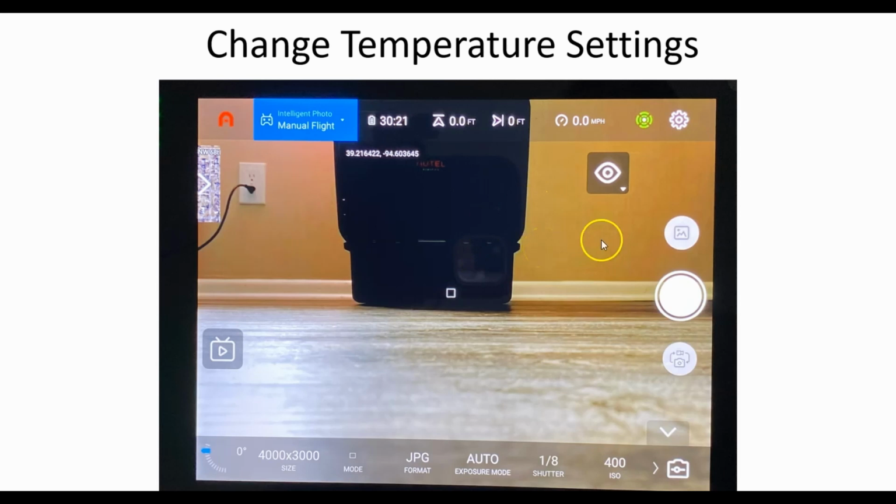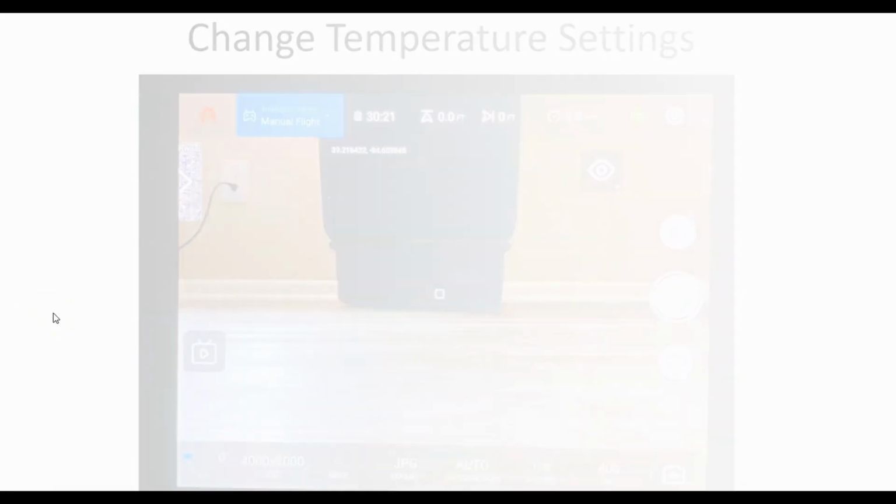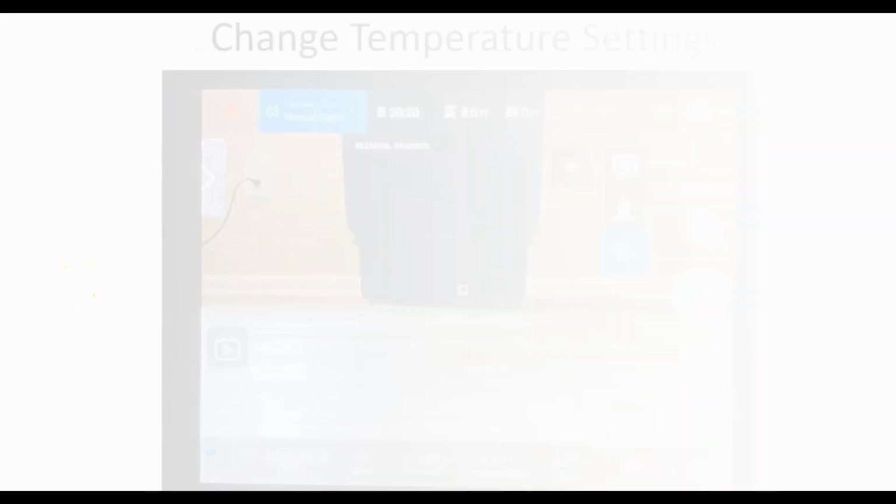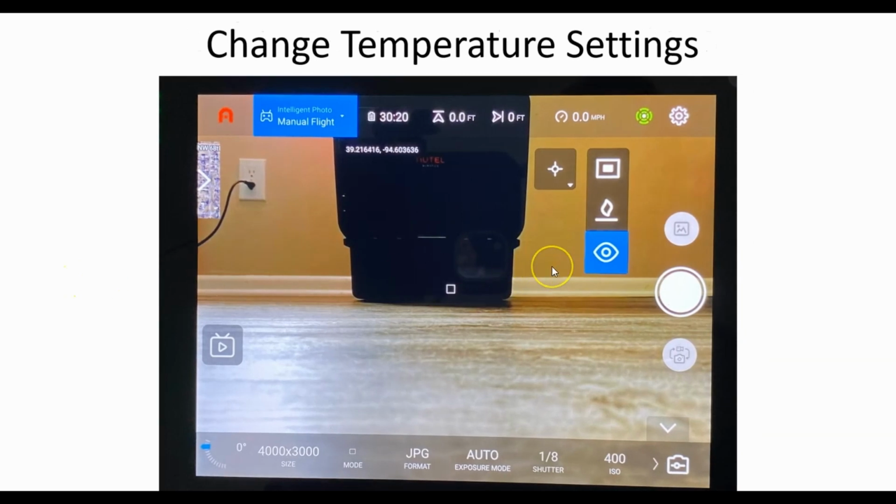Now, when you're looking at your smart controller, one of the first things that you'll note is the icon over here. This is the camera view, and this particular one that looks like an eyeball is the RGB view. You have to change the RGB view, and you just simply click on it, and when you do, you'll get the reticle scale, of course, to let you know that you've identified it. And then once you've clicked it, you'll get these three different views.